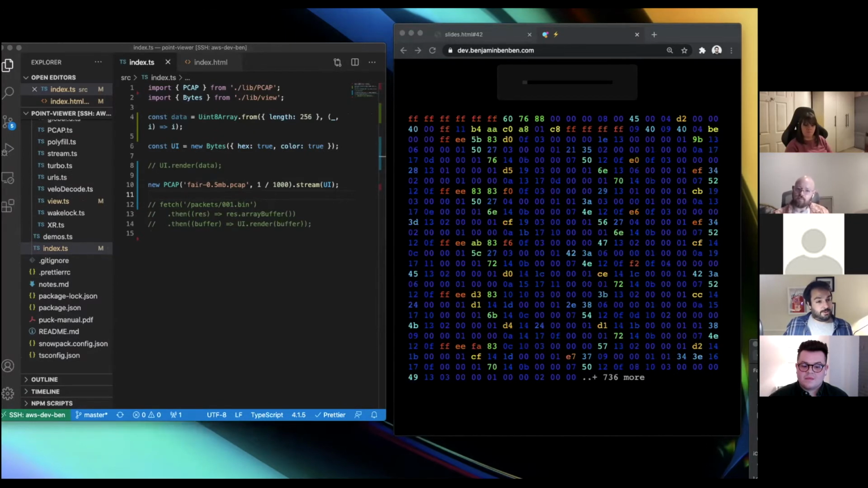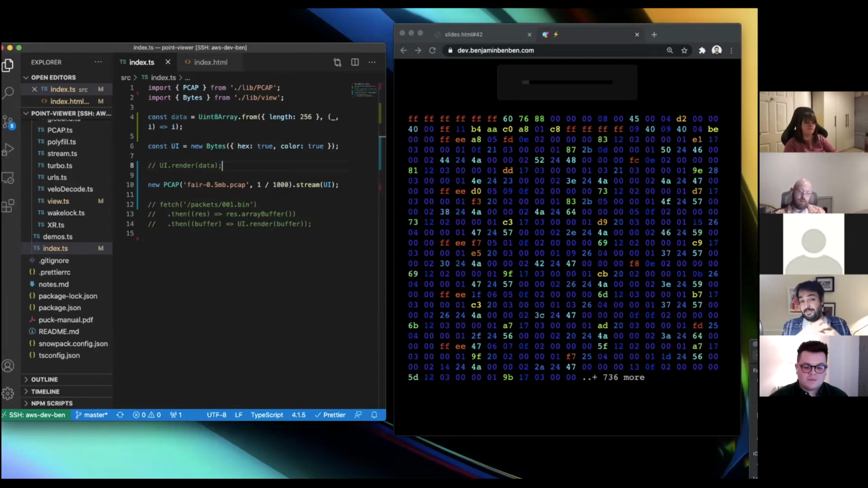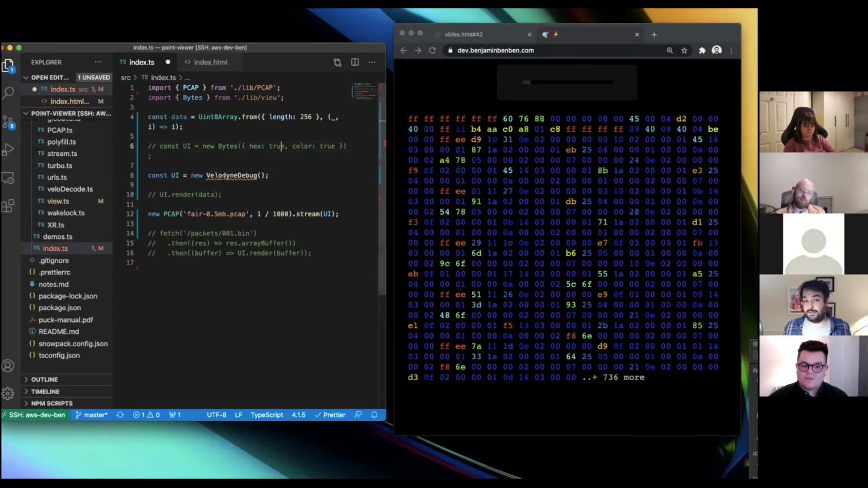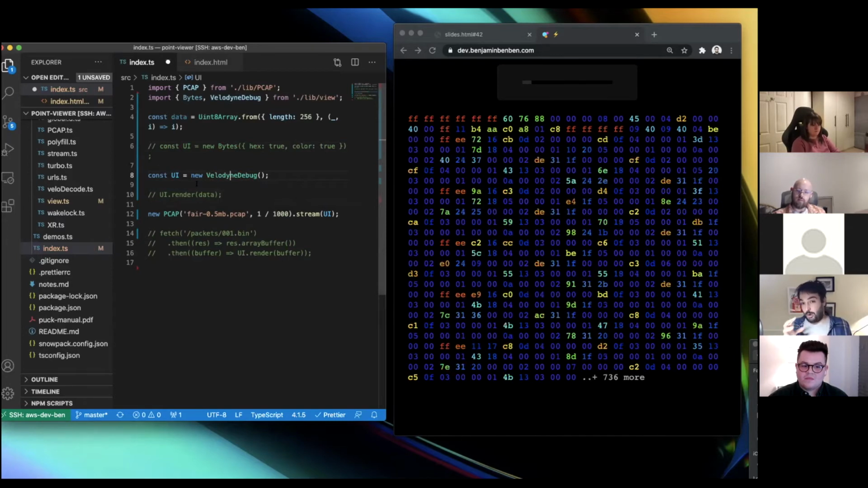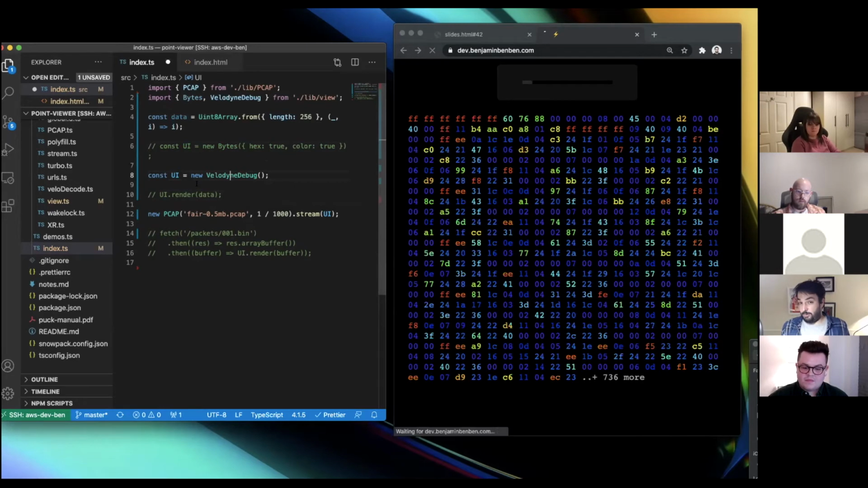Cool. Slow down that. Nice one. Now, the next thing we can do is, so we've got this raw view of it, which is kind of interesting to see, but not very useful. So instead of using the bytes, I can use this debug script, which takes in that same content, but renders it in a way that pulls out some of the raw values.